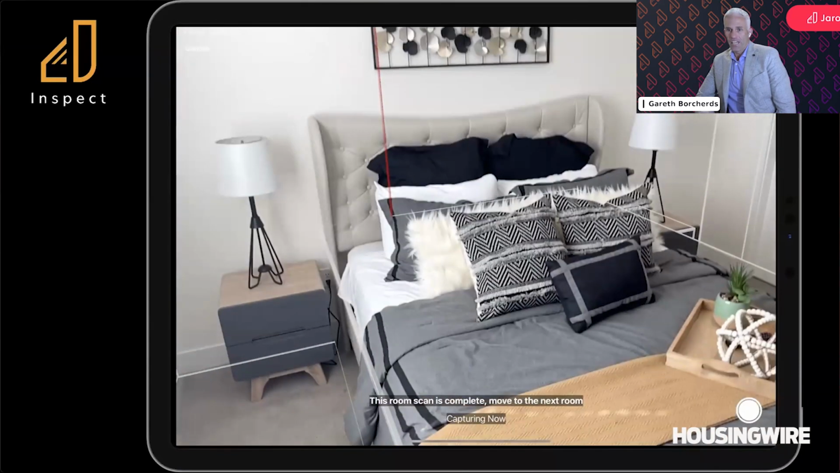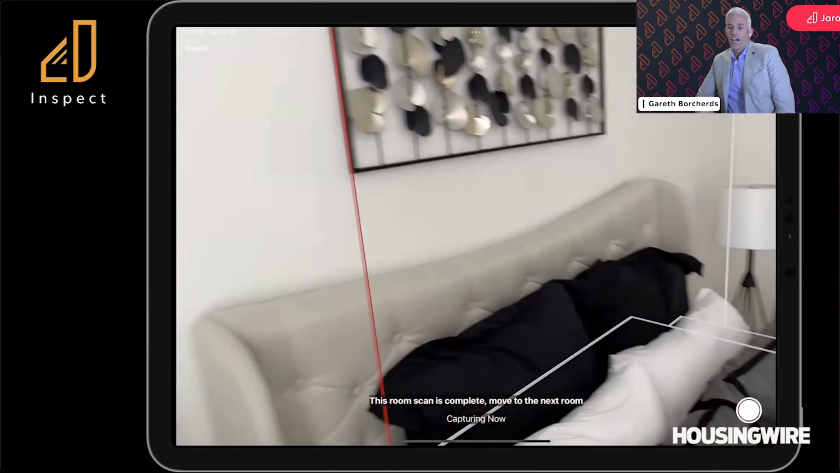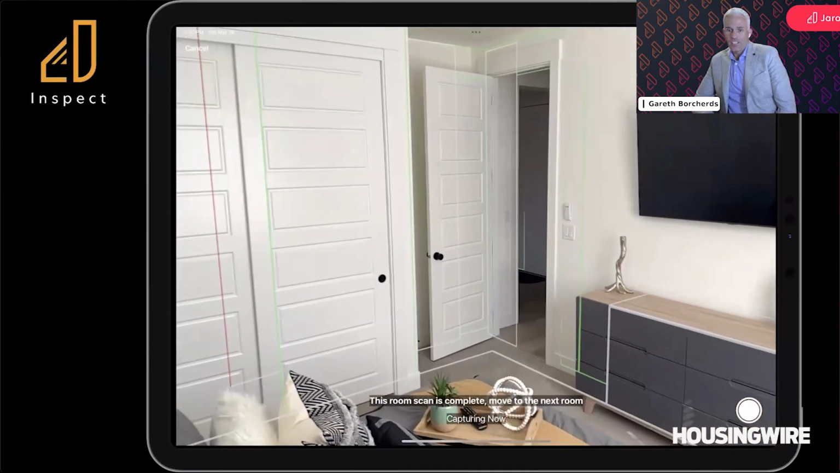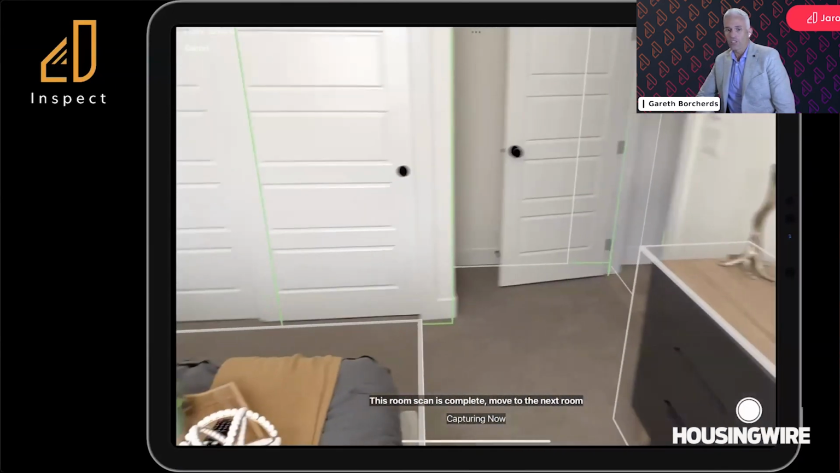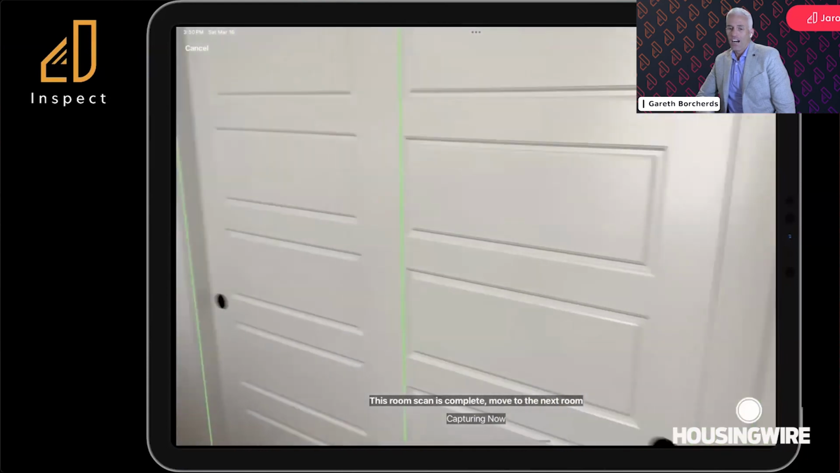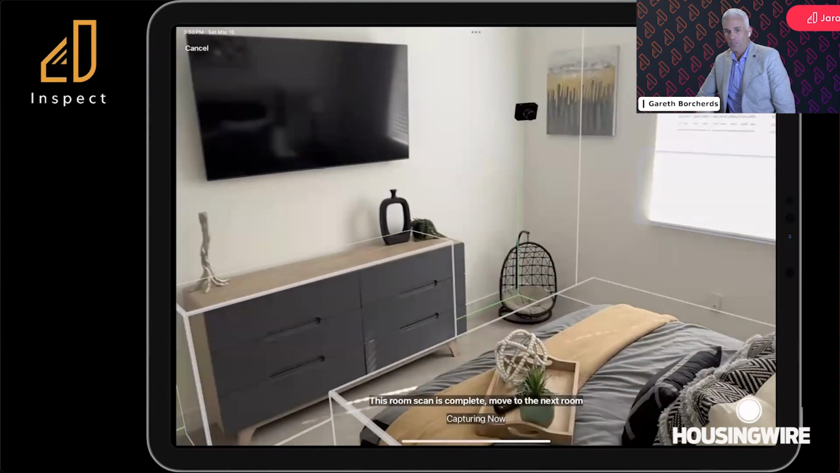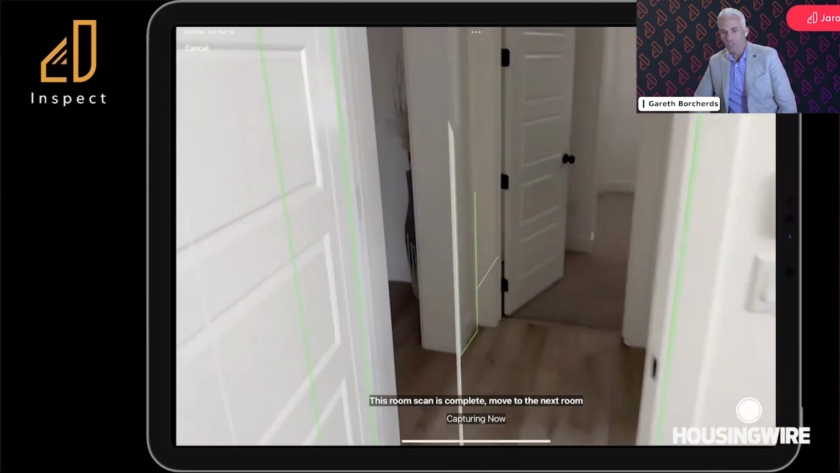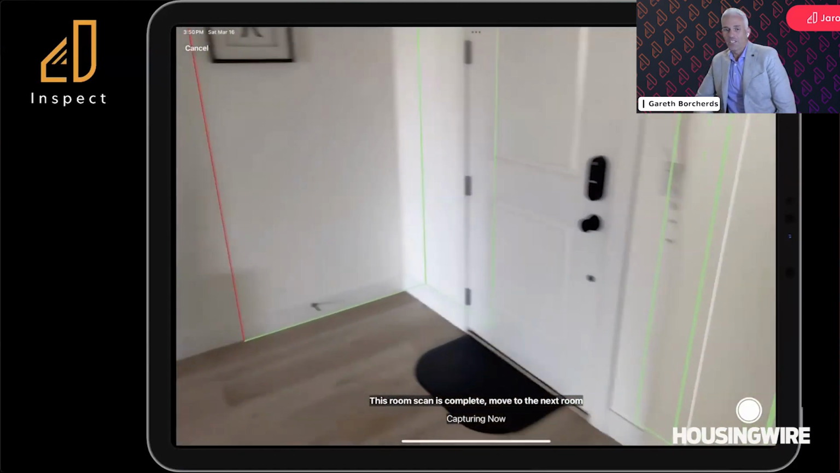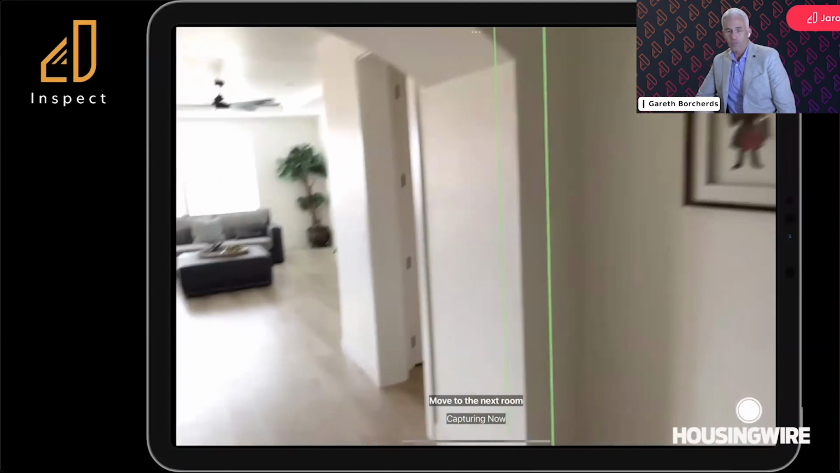I'm going to go through and keep scanning this, doing another bedroom. And what I really think is important about our technology here is how quickly we do this. A lot of the other solutions that are out in the market right now require the inspector to spend up to an hour sometimes in the home, or require a lengthy process after being at the home to capture and do the floor plan. That's not the case with this software.